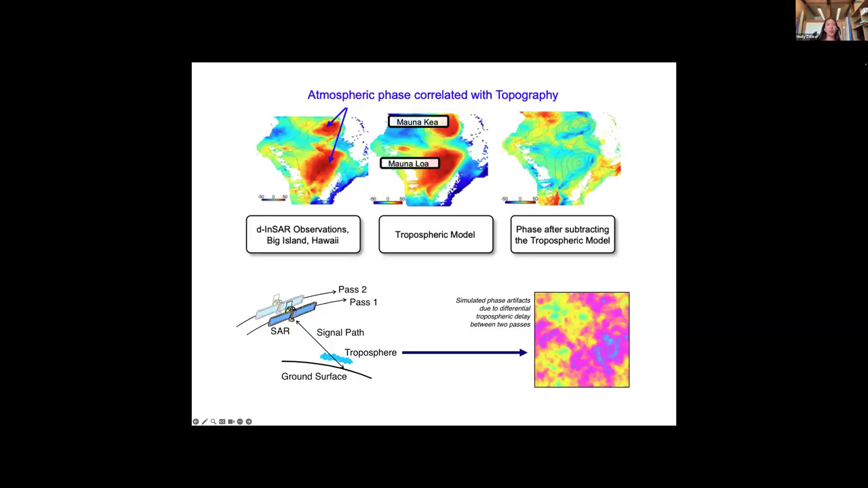So you saw this example that Francisco just showed over the Big Island of Hawaii. You have the two large volcanoes, Mauna Loa and Mauna Kea. So these are high elevation, and here we have extra phase measured on top of these peaks. So when we have this stratified troposphere that's correlated with topography, we can try to model it or do a regression of phase versus elevation and subtract that off from our interferogram to reduce that kind of noise.